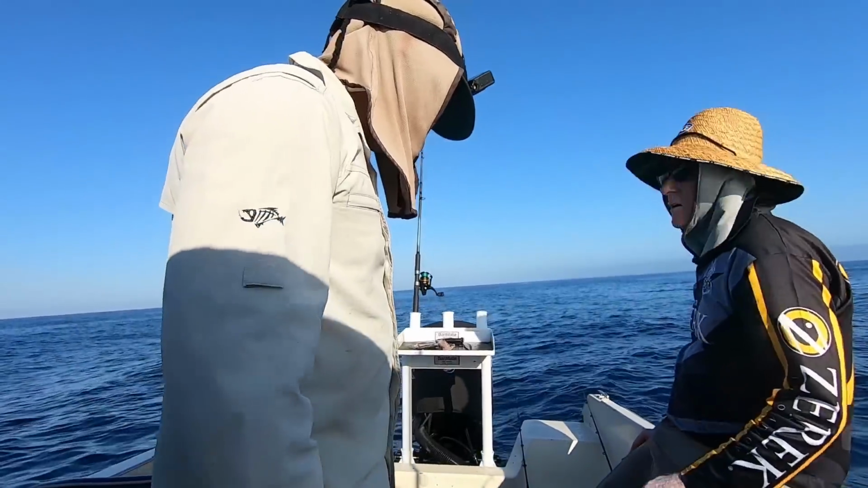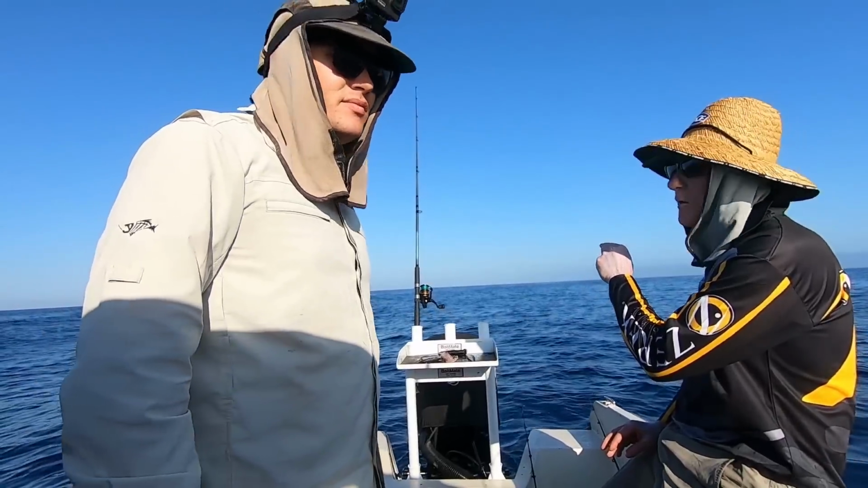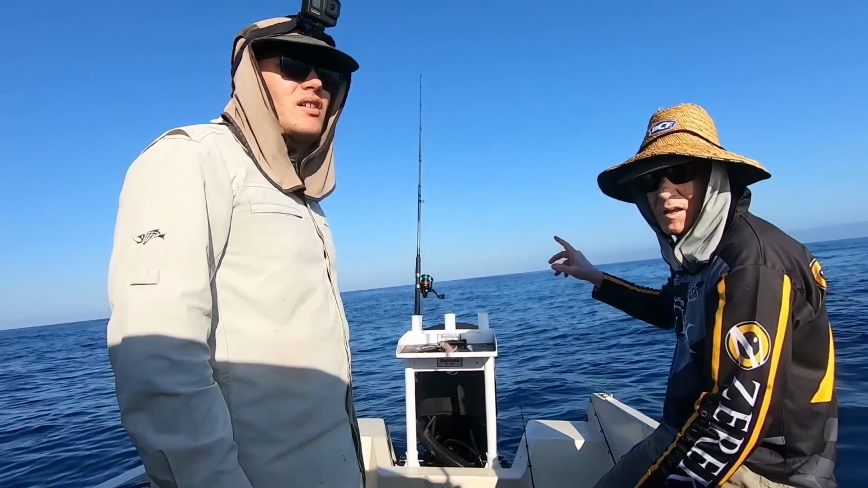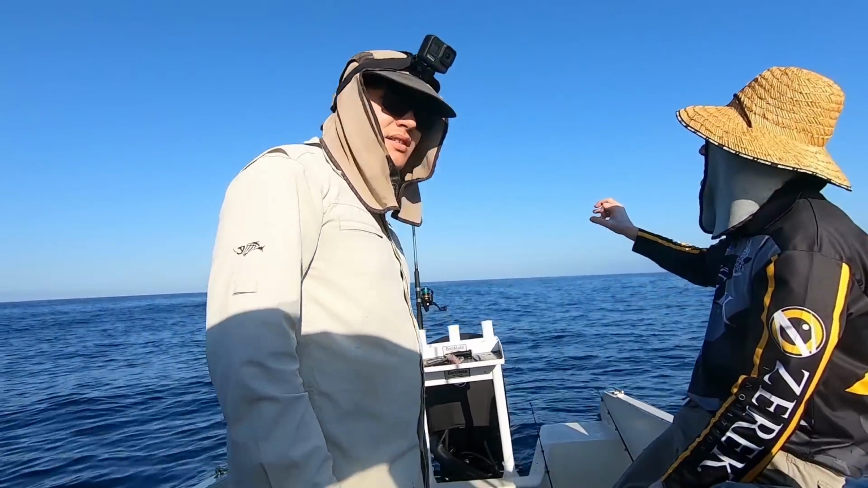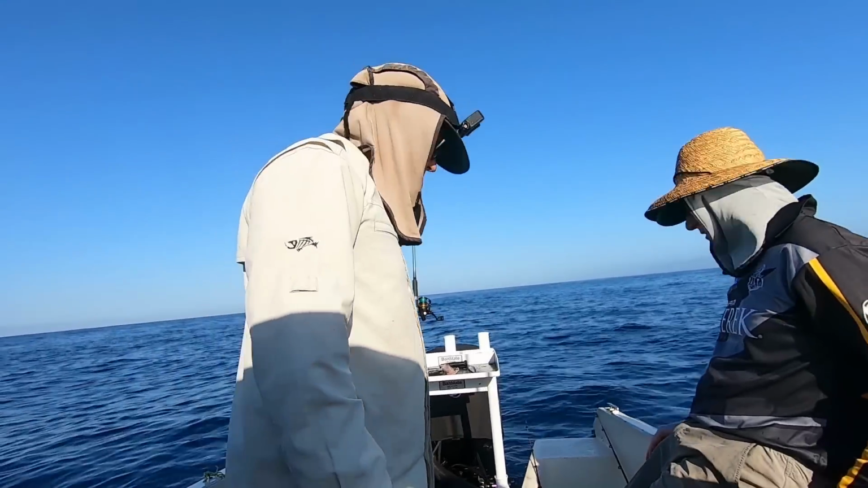So you'll notice we've come out deeper, and in shallower, with that plastic, nearly every cast was getting a fish. We haven't changed the jig head weight over, and it stopped getting bites. So what we'll do soon is put a heavier jig head on, since we're out in deeper water, and see if we can get it down into that zone a bit better.